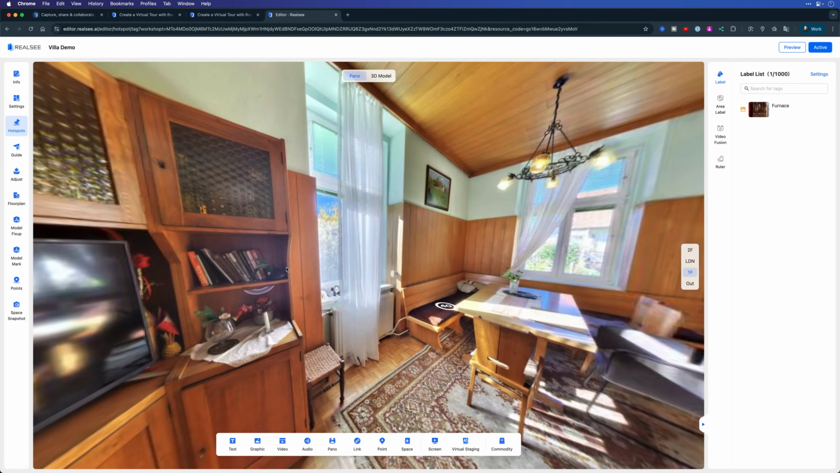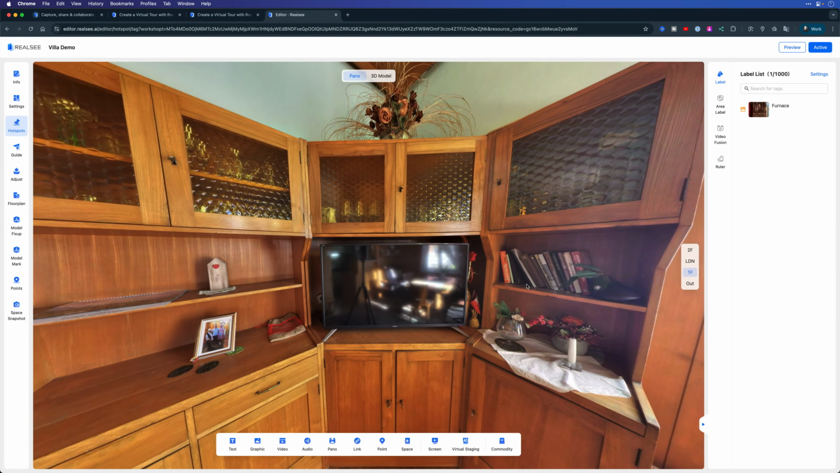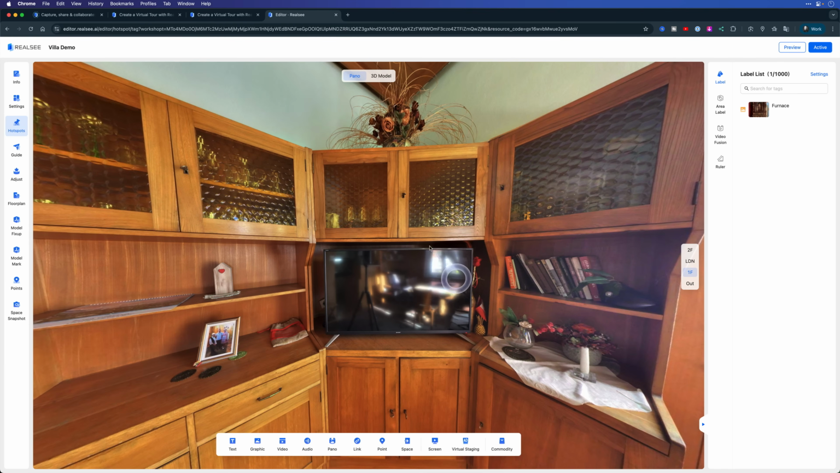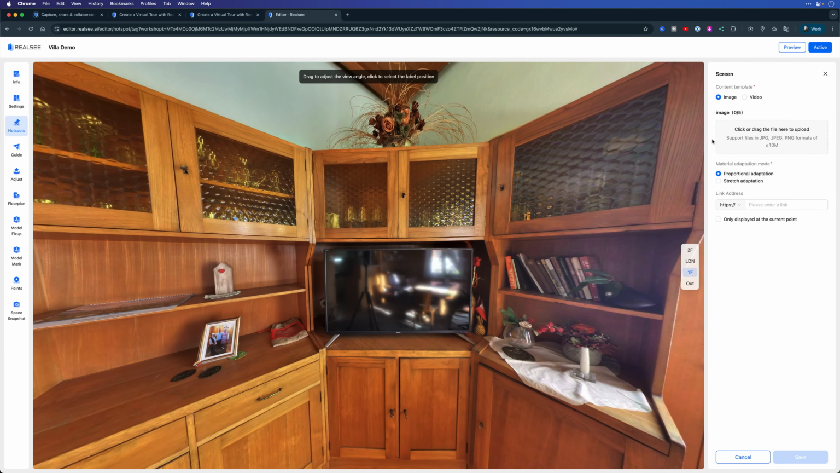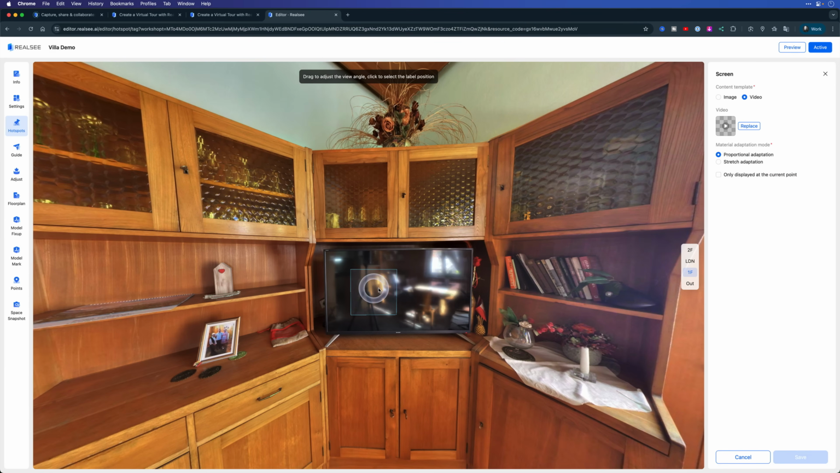And this TV, of course, is off, and that's a shame because that's just a big old space that could have something interesting on it. Well, we can actually put a video screen on this television. To do that, I'll simply click on screen, set it to video, add the video file that I want, and then position that on the screen.